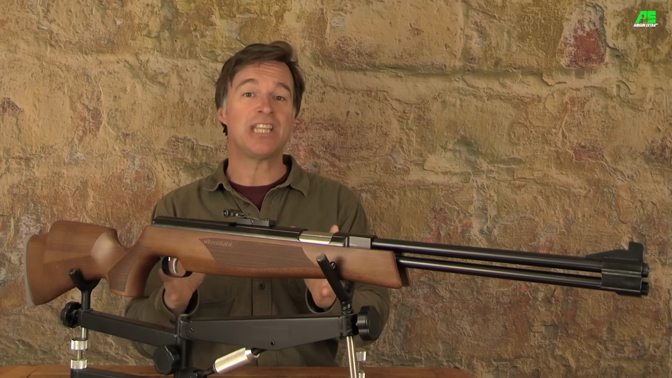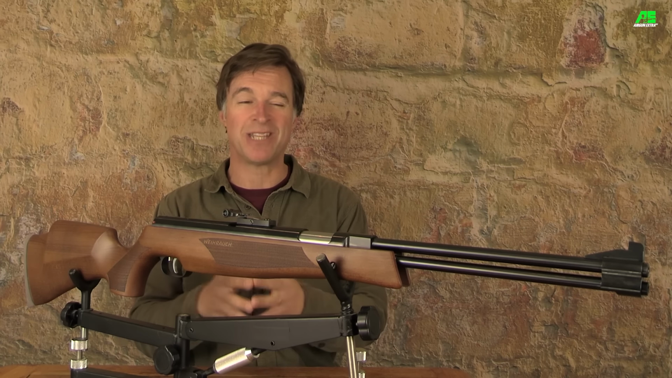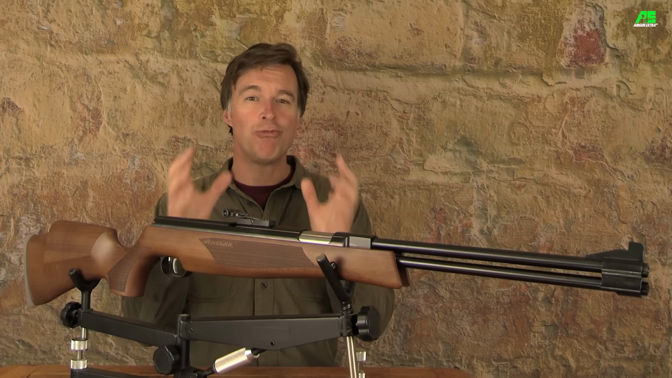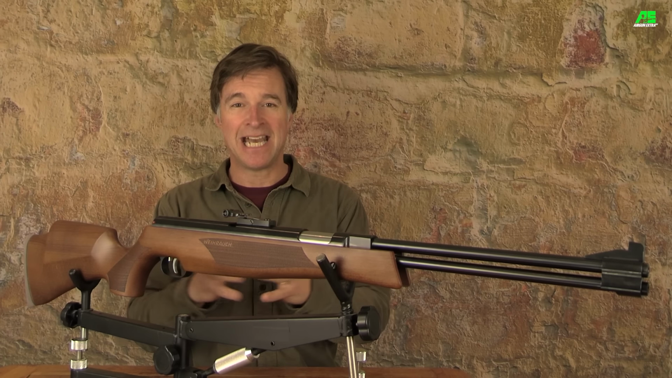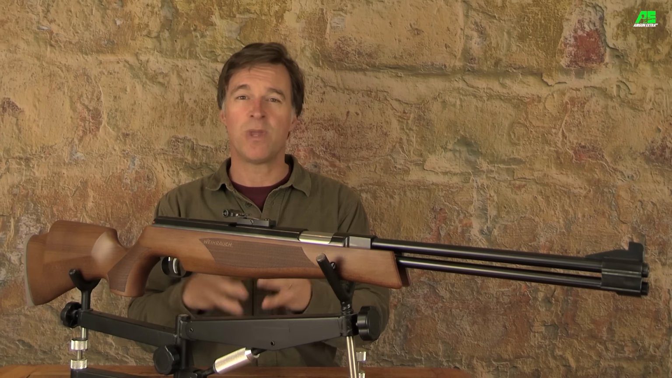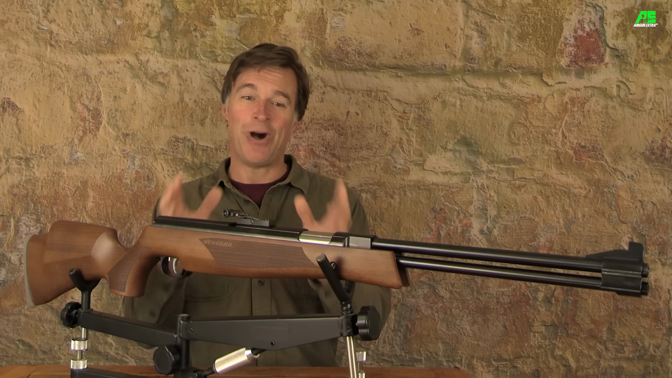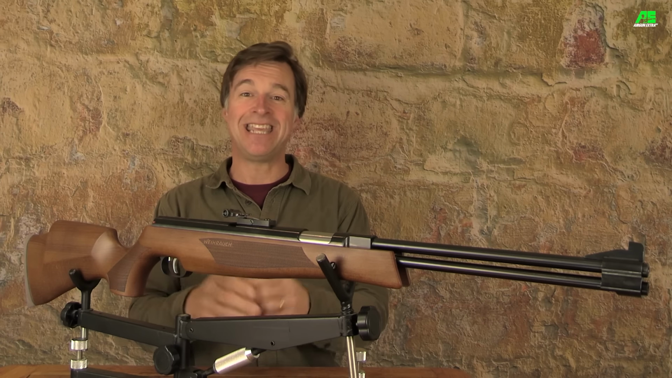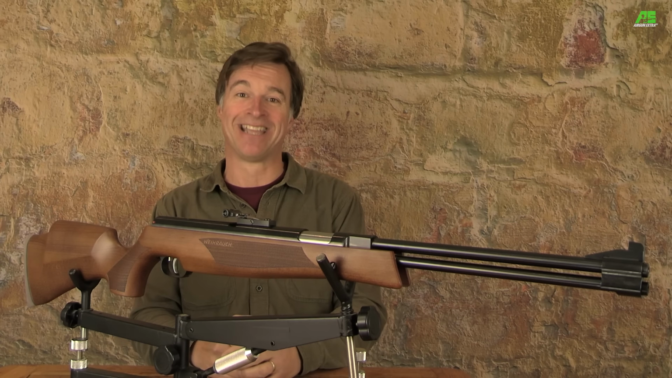So the Weihrauch HW77K has competition-winning pedigree and is also more than capable in the field. It is a rock-solid German classic that has been kept bang up to date and delivers consistently accurate fixed barrel performance without the hassle and expense of charging gear. Now, I wanted one of these air guns when I was a kid, and I still want one now. This is one review gun that I'm going to be very reluctant to hand back.